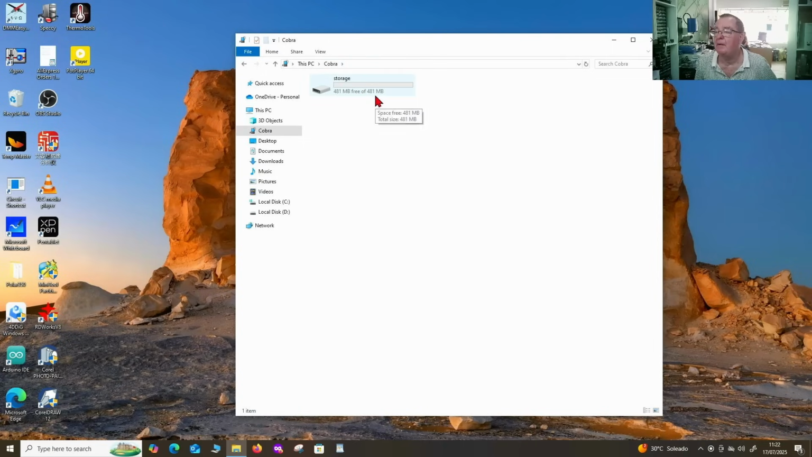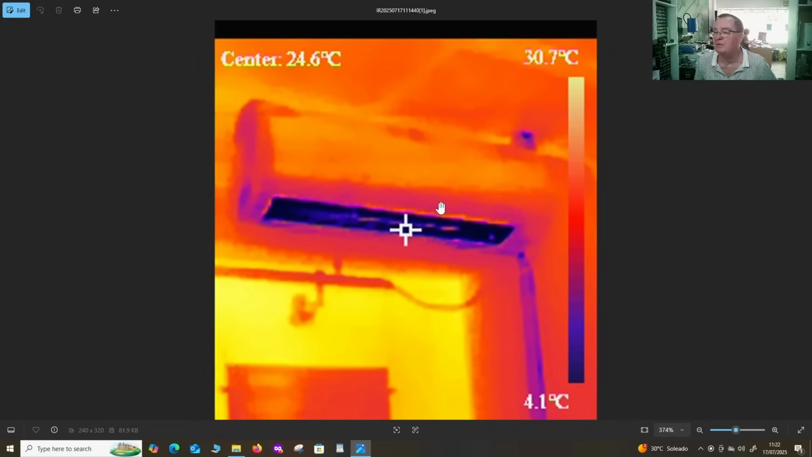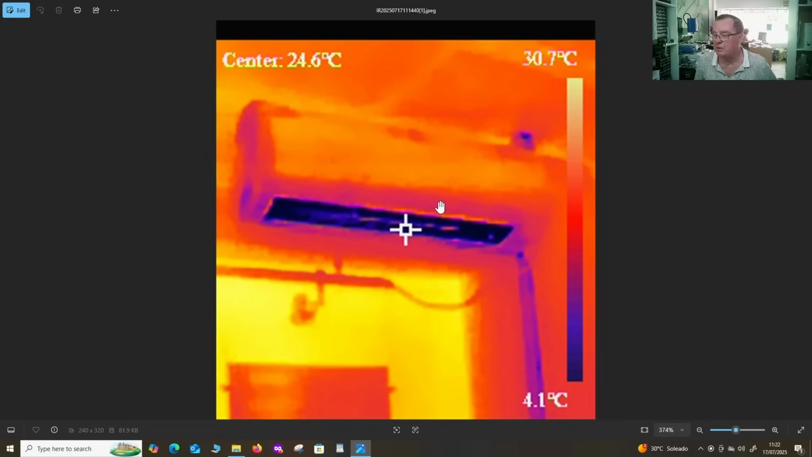So it's 500 megabytes, basically with 512 megabytes data, just a small amount, but enough for photographs, so we can see there more clearly. This is what I was trying to show you guys, but I couldn't easily do so holding my webcam towards the thermal camera.